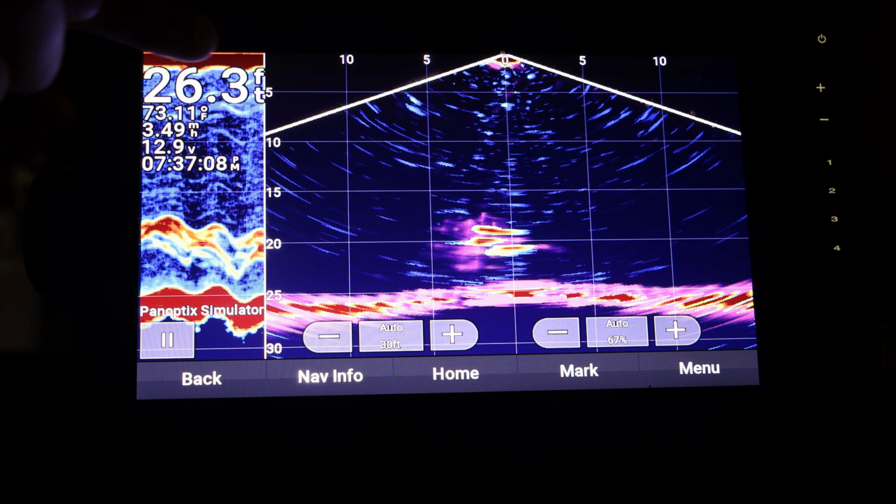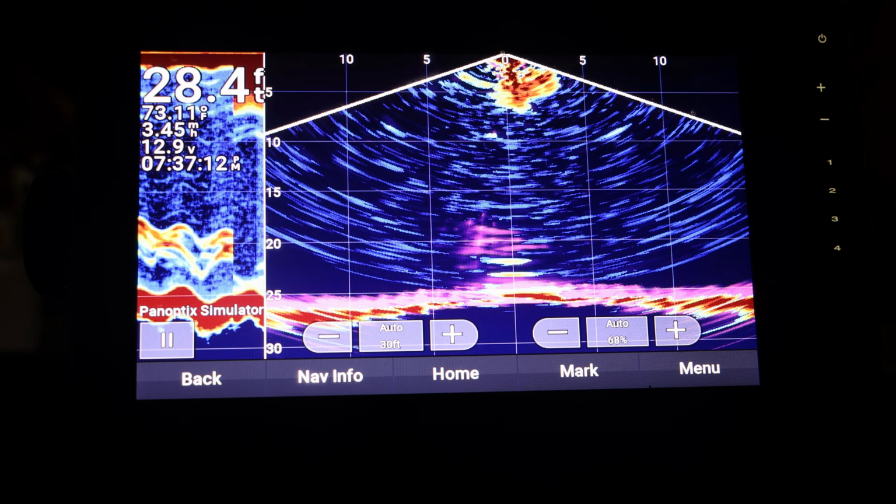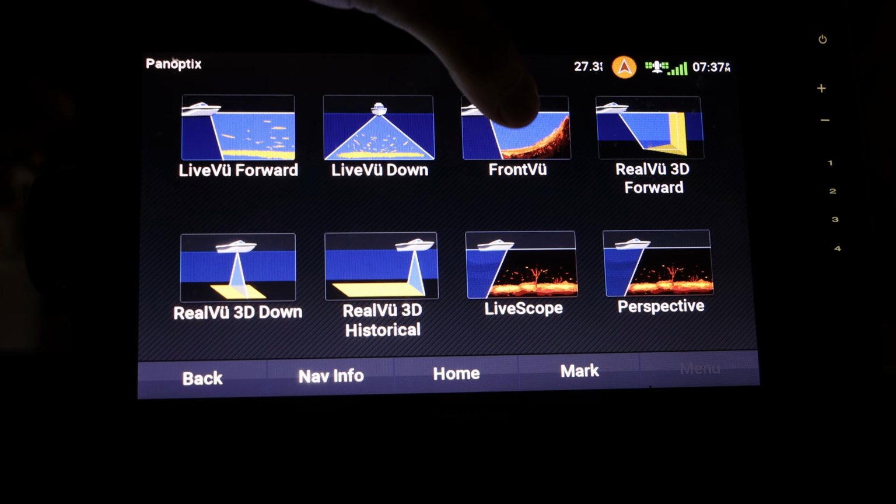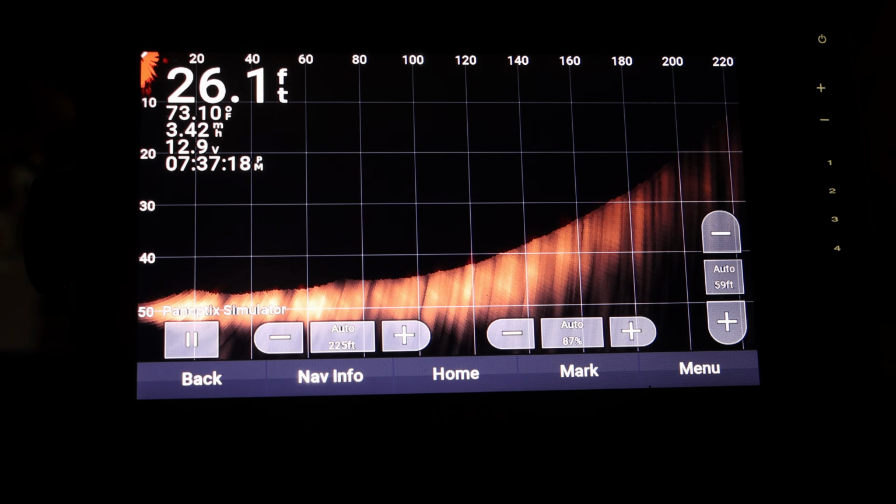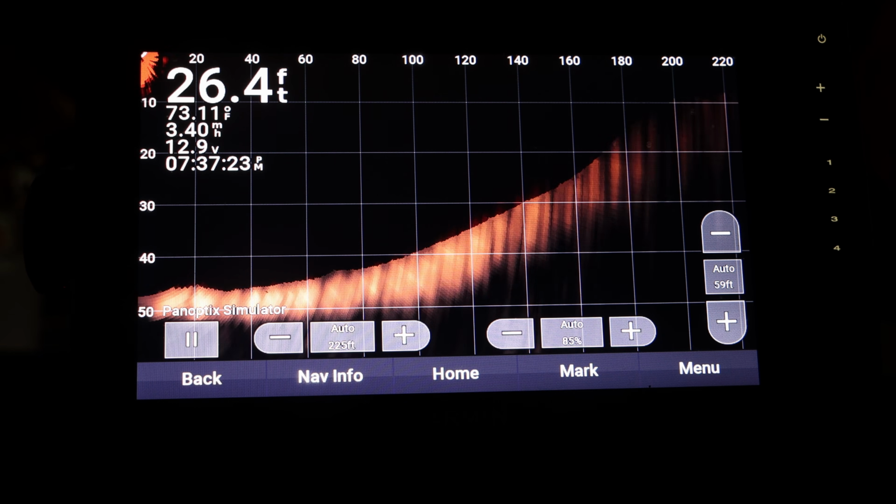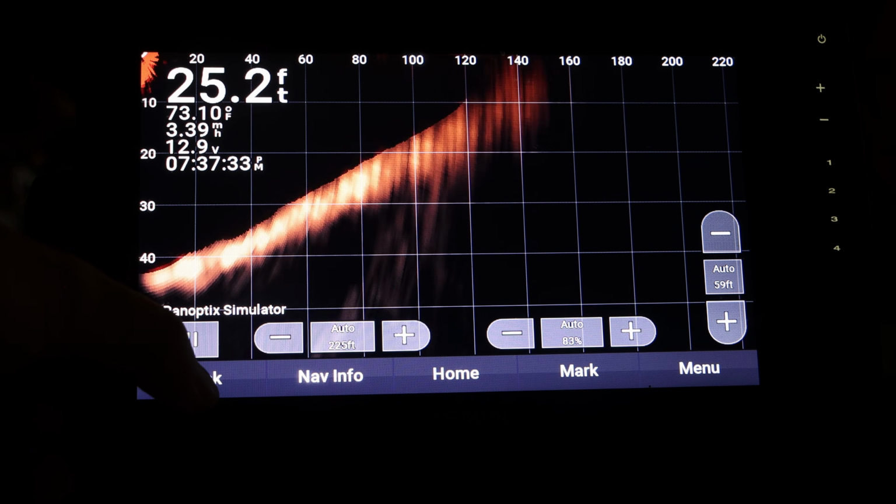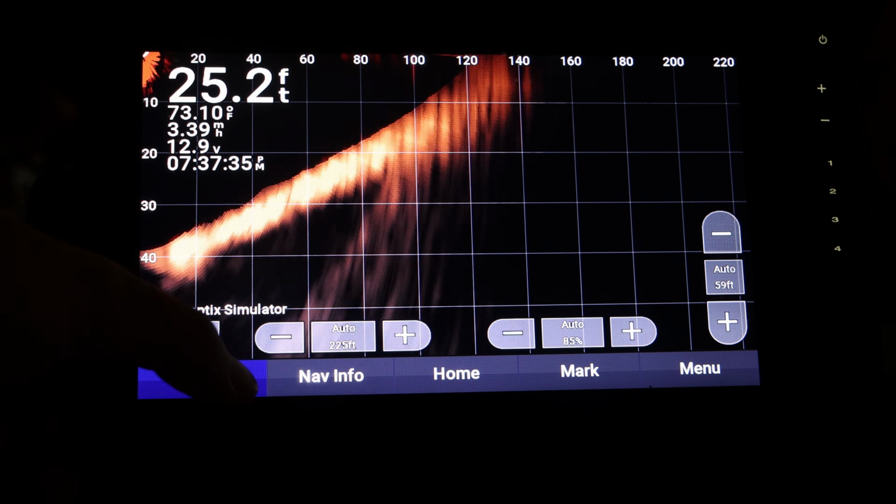And you can have the depth, and you can see how far down it is and how far out it is. It's more of a cone style look at it. And the front view is very similar to that first option. This is a really nice feature to have if you do have Live Scope. Personally, I won't cover it too much because I do not have it.